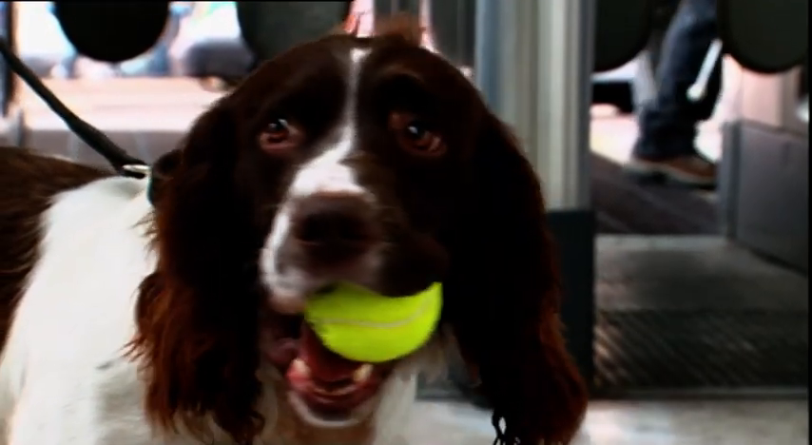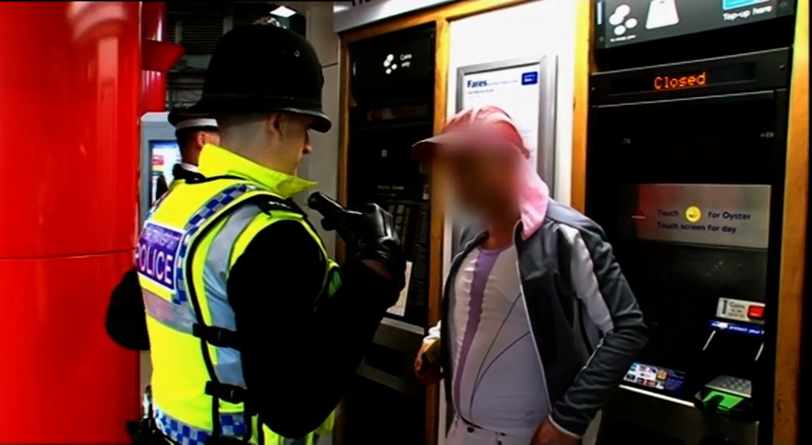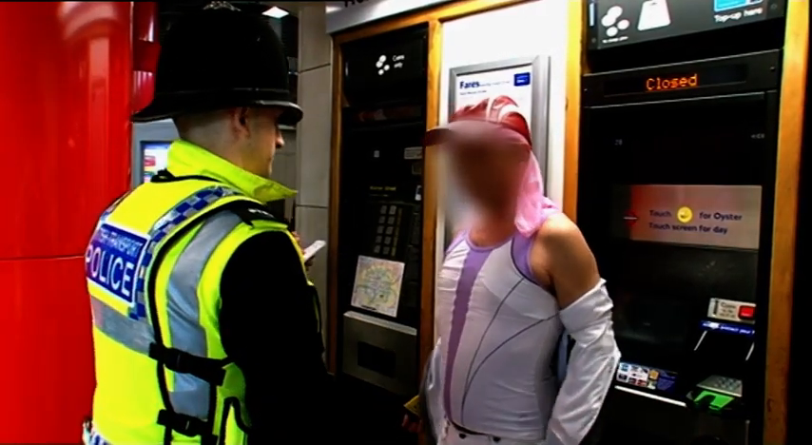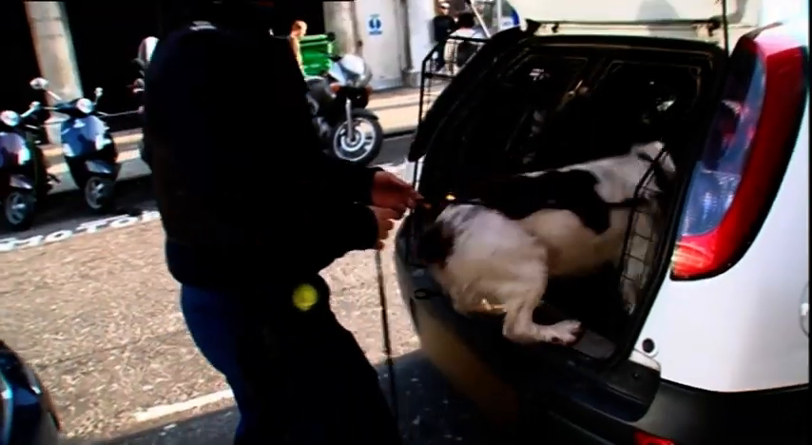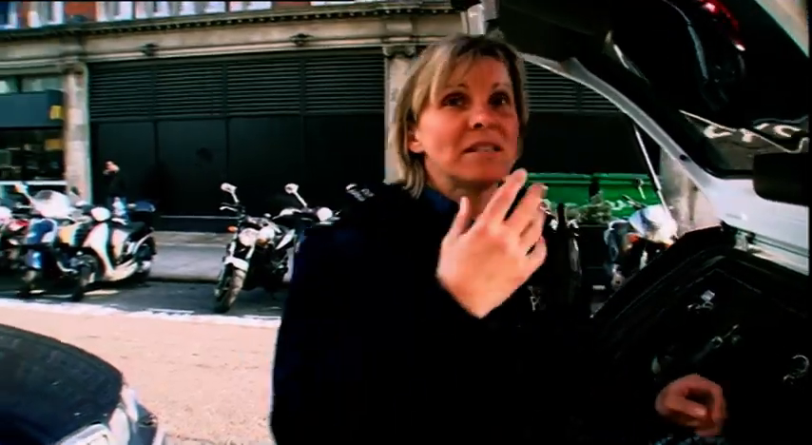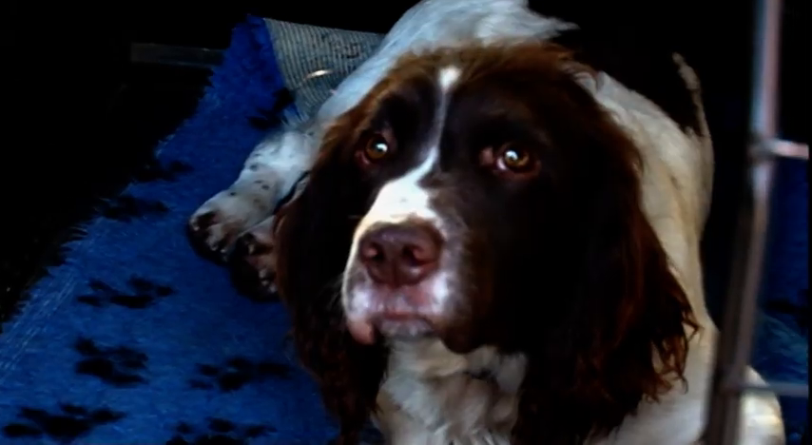Just like Diesel, Vinny gets a tennis ball as his fun reward. But for the officers with him, it's serious work, and Vinny's keeping them busy. Get him, gonna have a drink. They work really hard. Their noses are going the whole time. So although you think the dog's just standing there, actually they are working really hard, and they can get what we call nasal fatigue, which is why it's really imperative to rest them for 20 minutes. Rest and recuperation are bywords in the dog squad.